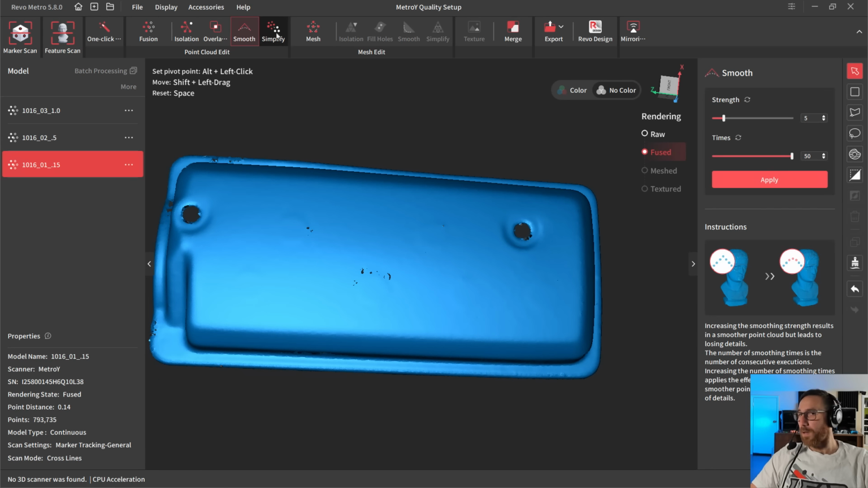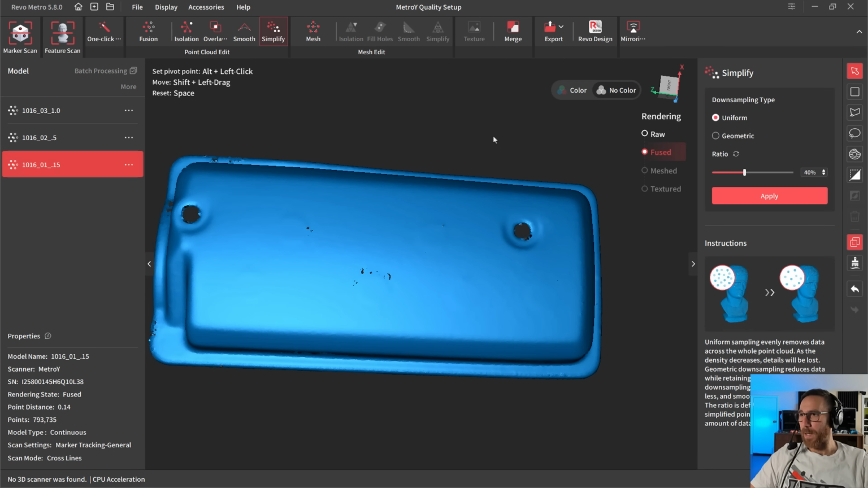All right, and the last thing that we have in the mesh section, with the exception of merge, is simplify. Now, again, simplify is one of those things where I generally will not use it on a part unless I have a very good reason to. I think that it's much better to simplify at the mesh level after we've converted the high density point cloud into a mesh. Then we can go through and remesh it at higher or lower numbers. We can simplify it and smooth it. And I found it to be less destructive to the shape.